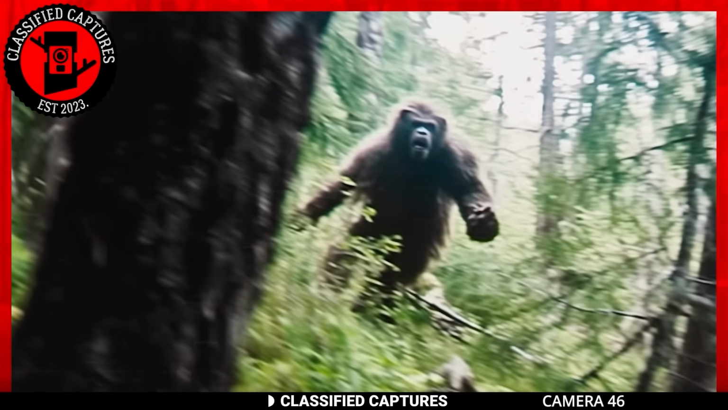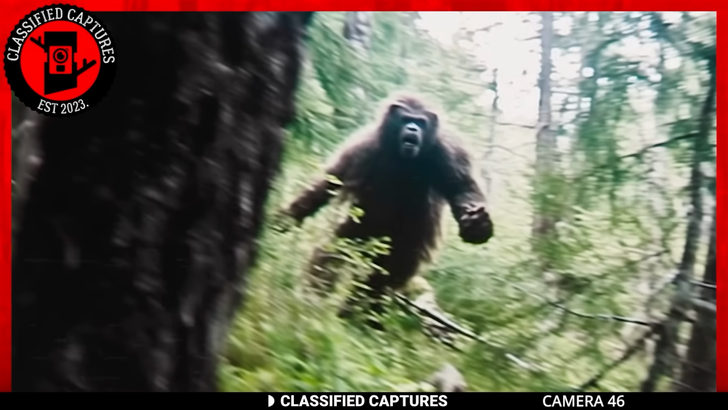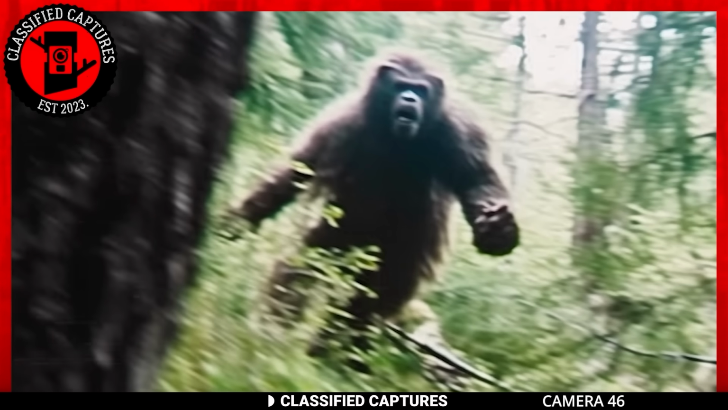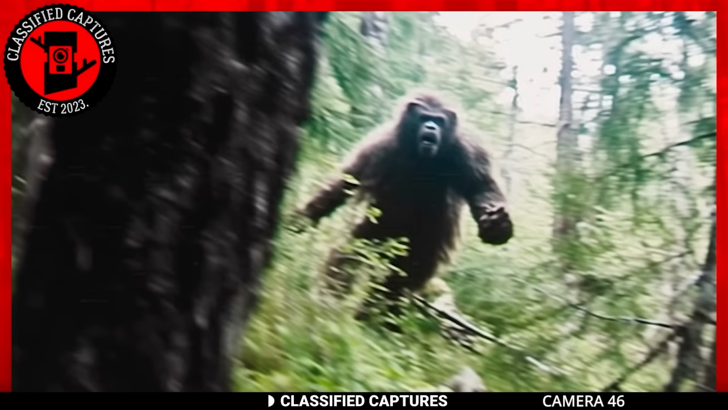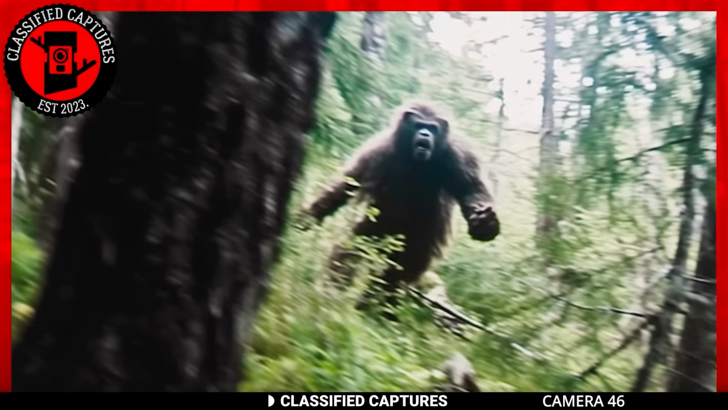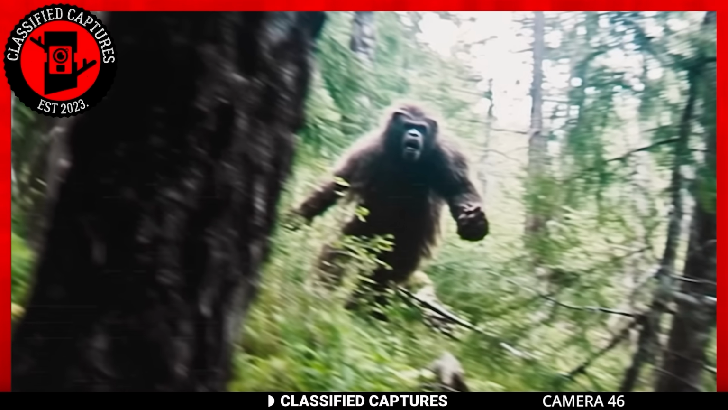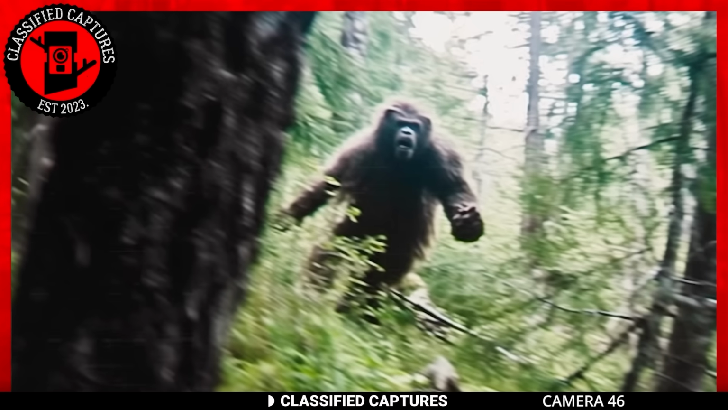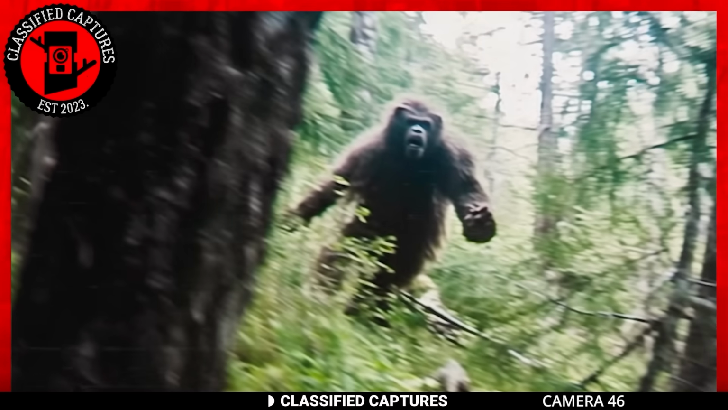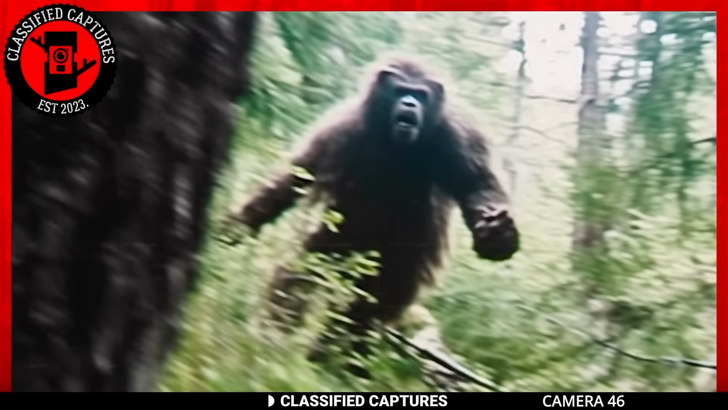This still was captured by a trail cam. In it, we see a huge ape-like creature moving in the direction of the trail cam. Cloaked in dark fur from head to toe, the creature emanates an air of mystery. The sheer size and presence of this mysterious being sends chills down our spine, evoking both awe and trepidation. As if its formidable size wasn't intimidating enough, the creature seems to be exhibiting signs of agitation. It exudes an aura of either provoked hostility or innate aggression. Either way, it's certainly not a creature you would love to meet during your time out in the woods.